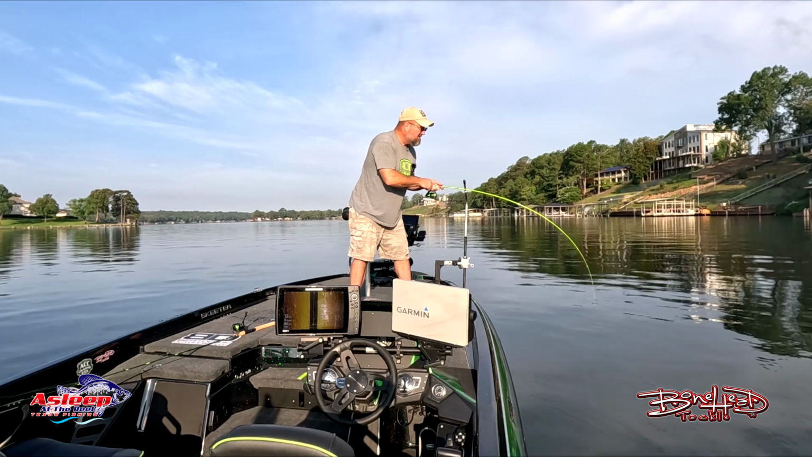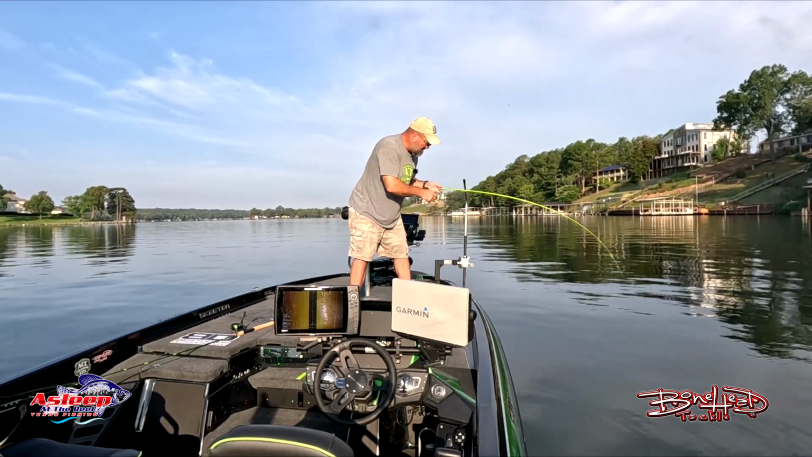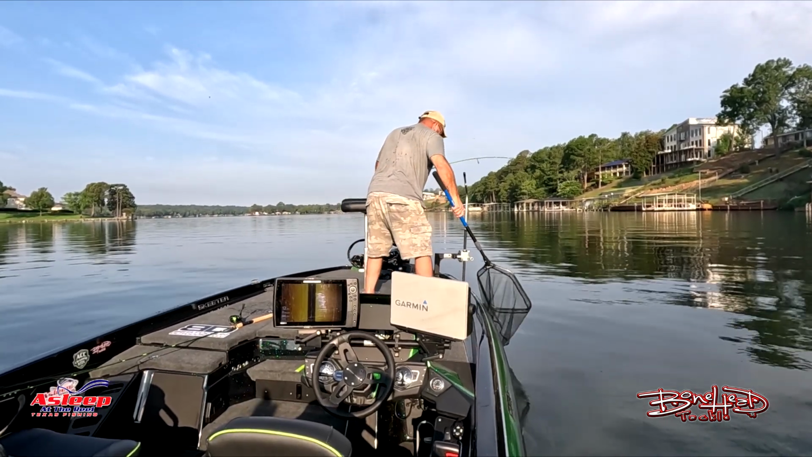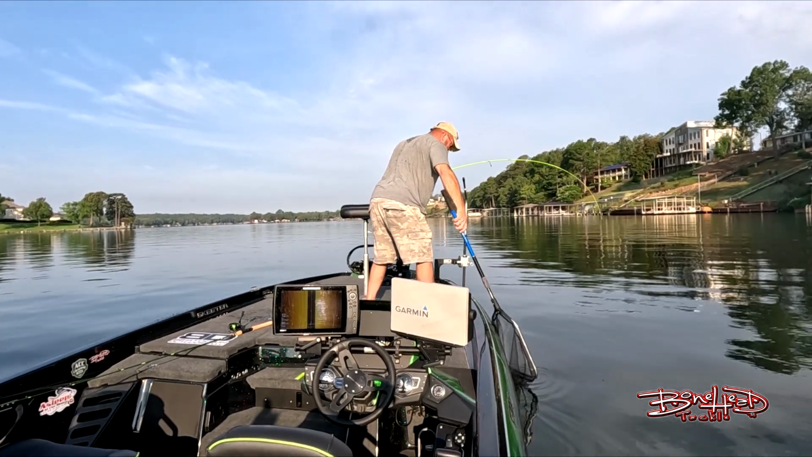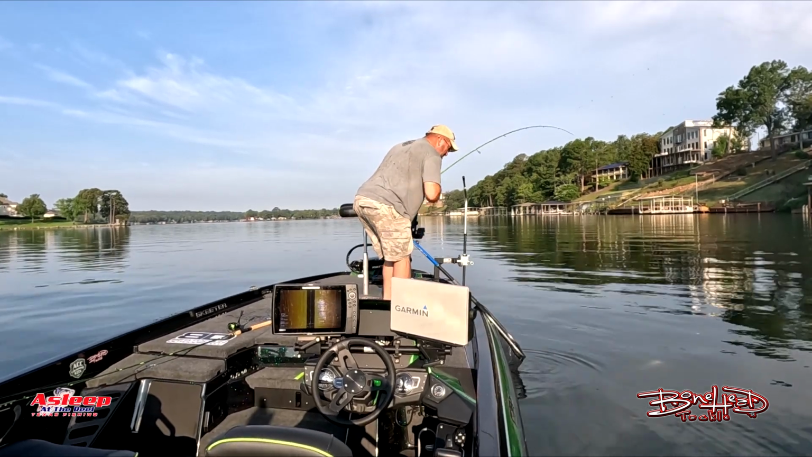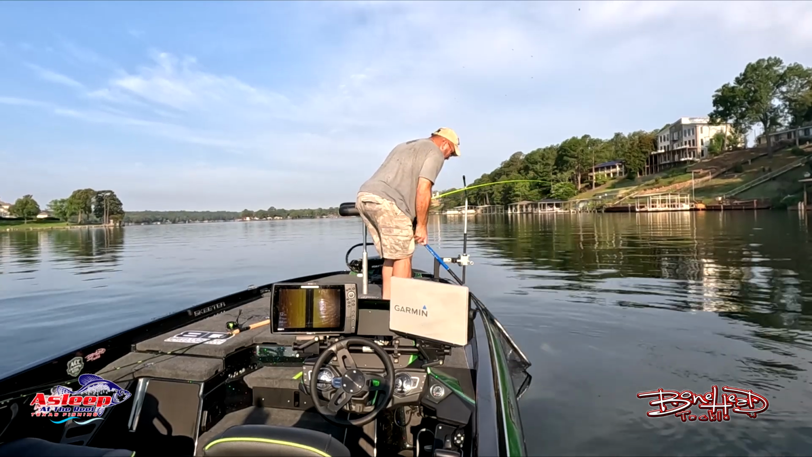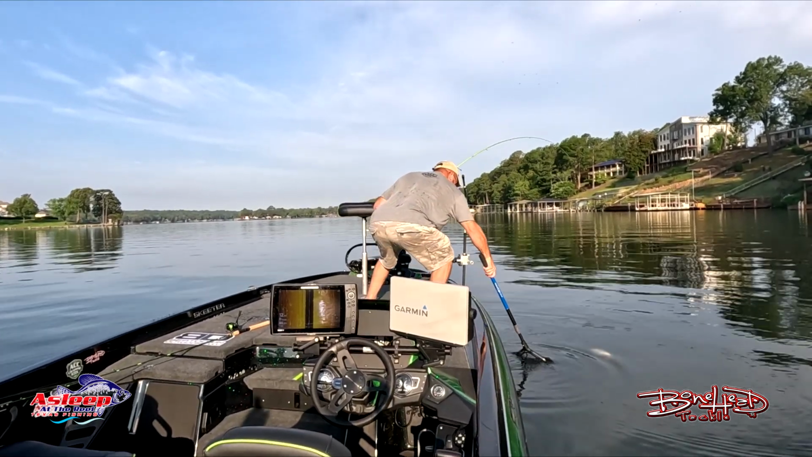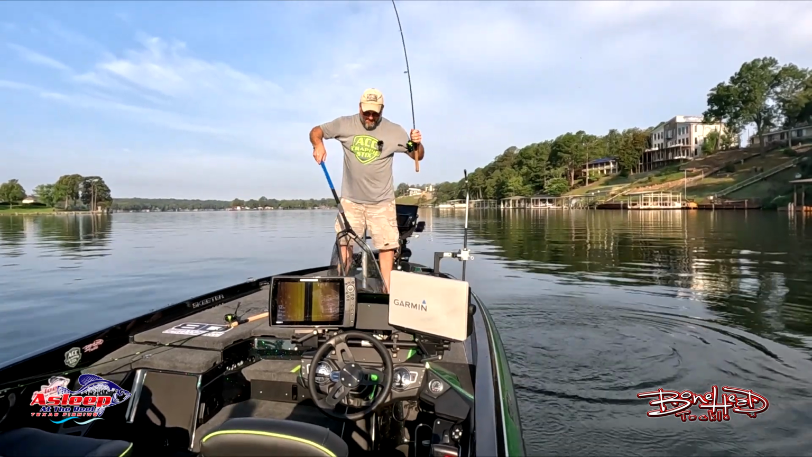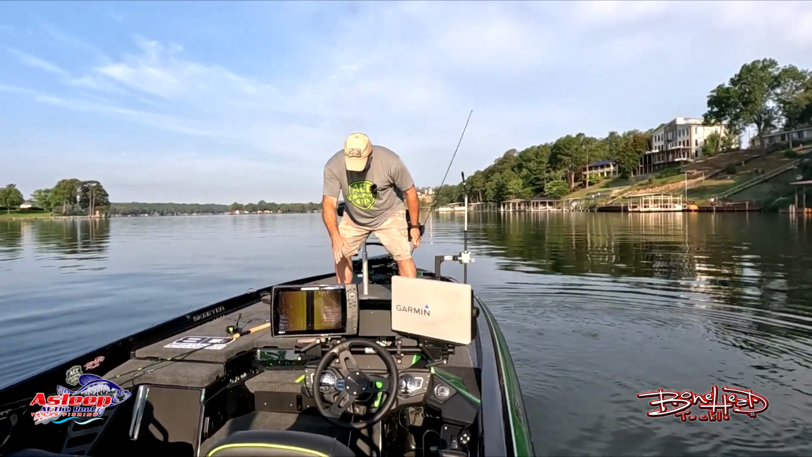He's about 4 or 5 feet from the surface, but yes, catfish. He's coming. Did not want a catfish.